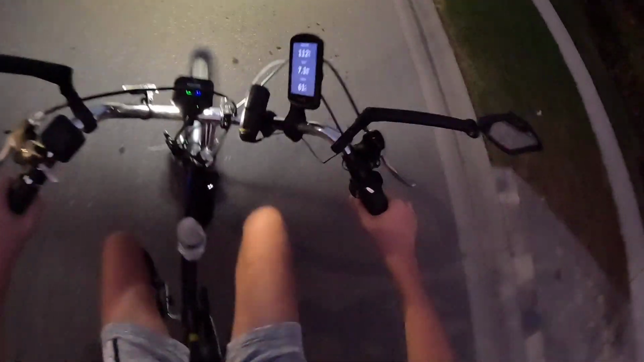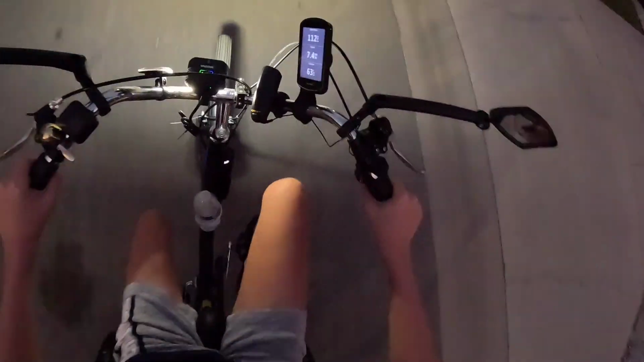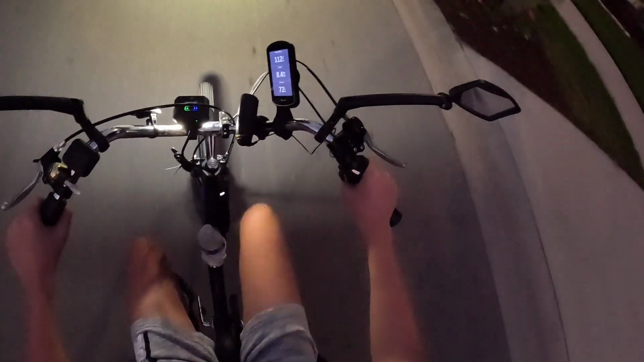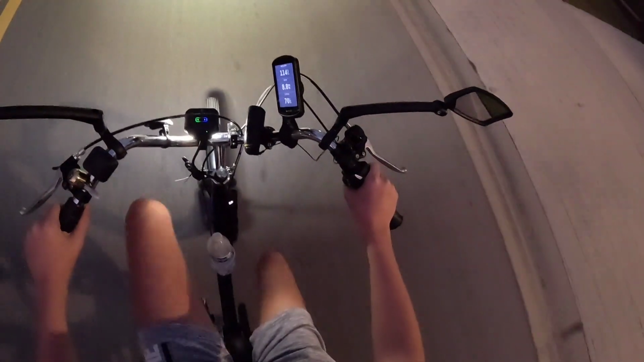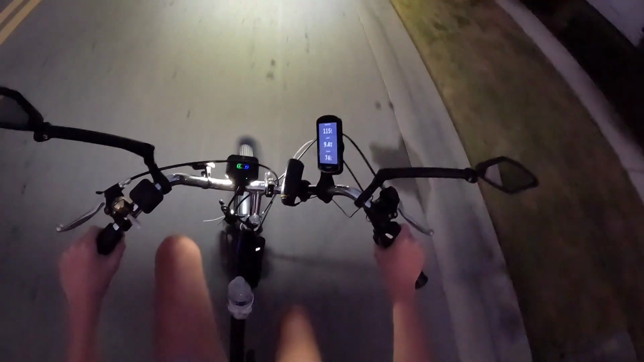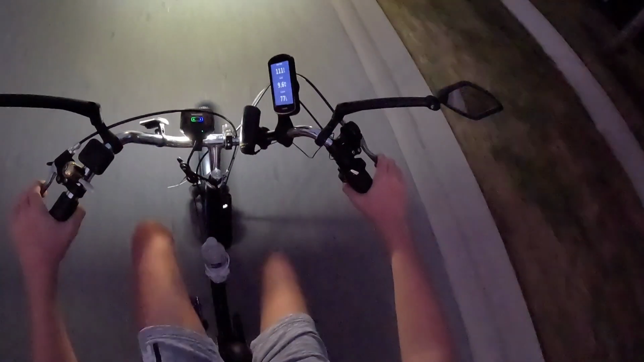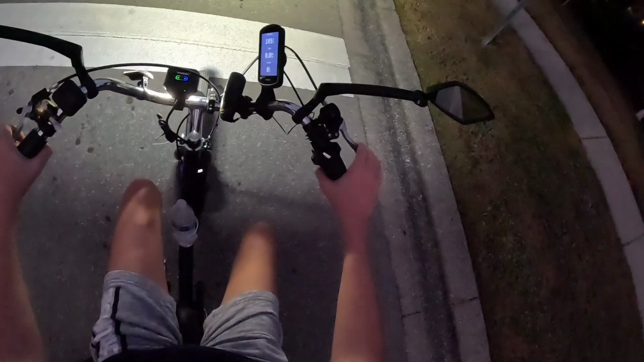Check on how I'm doing here. 7 miles an hour, 112 beats per minute. We can go faster. I'm up in the 3rd gear. I was in 2nd. My derailleur will not do first right now. I'll stop for the sign. Yeah, that's not good.